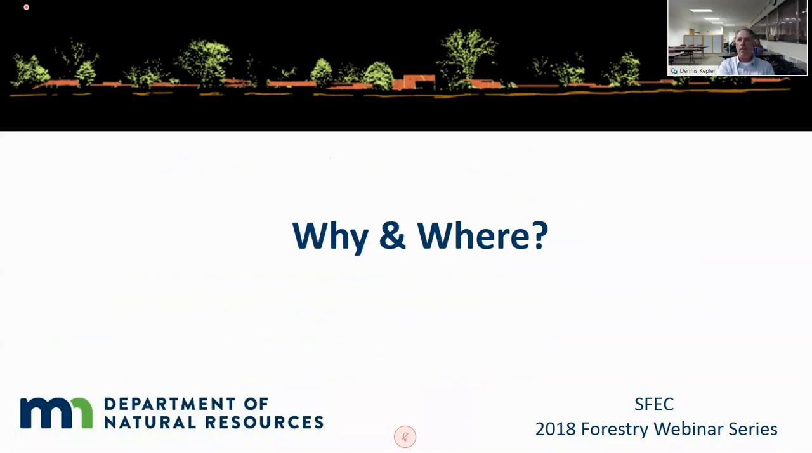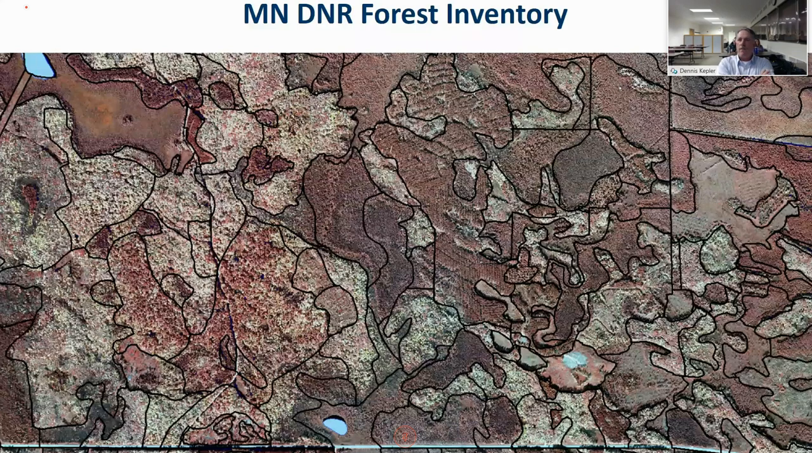So why and where? There are 17.5 million acres of forest land in Minnesota, 15 billion trees if you think of it as individual trees. And the Minnesota DNR manages about 5 million of those acres.